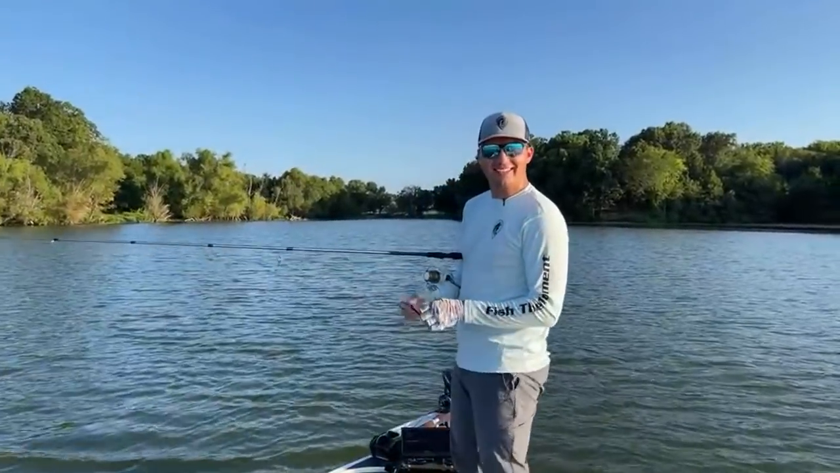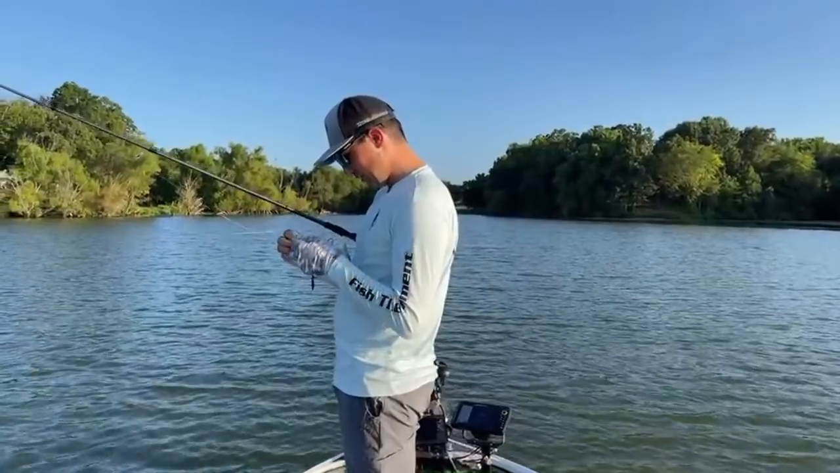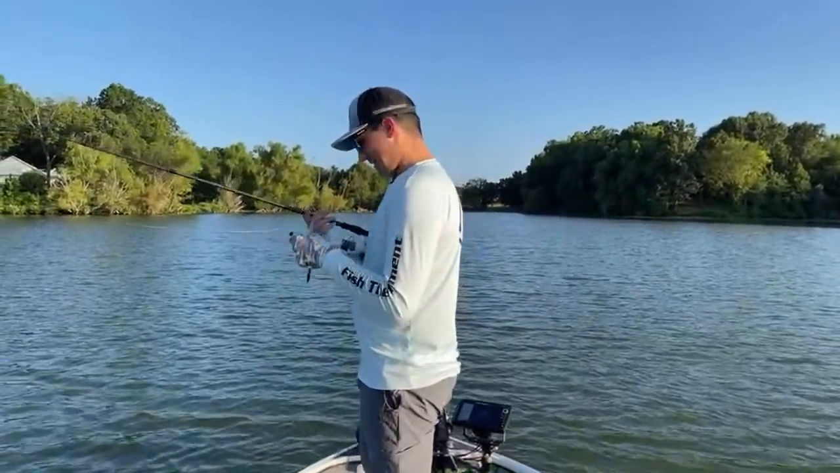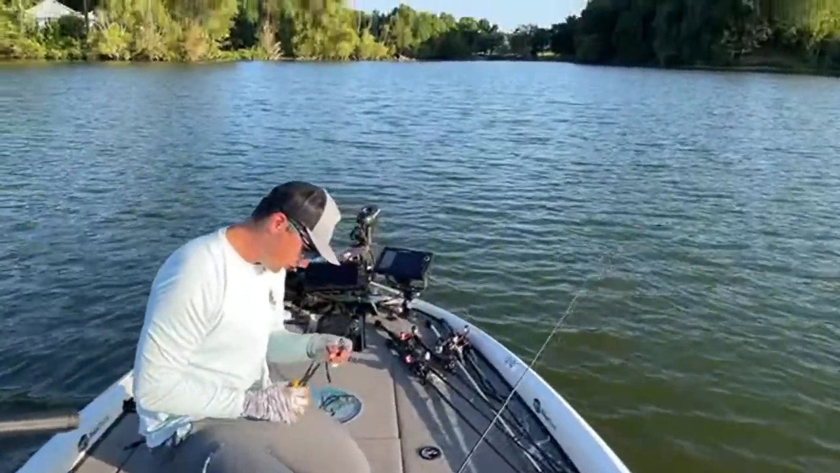You guys saw that, right? That was like a 2.5, 3 pounder. Out of that same brush pile I just cast in like 16 times. Dang it. Okay, well, that's unfortunate.